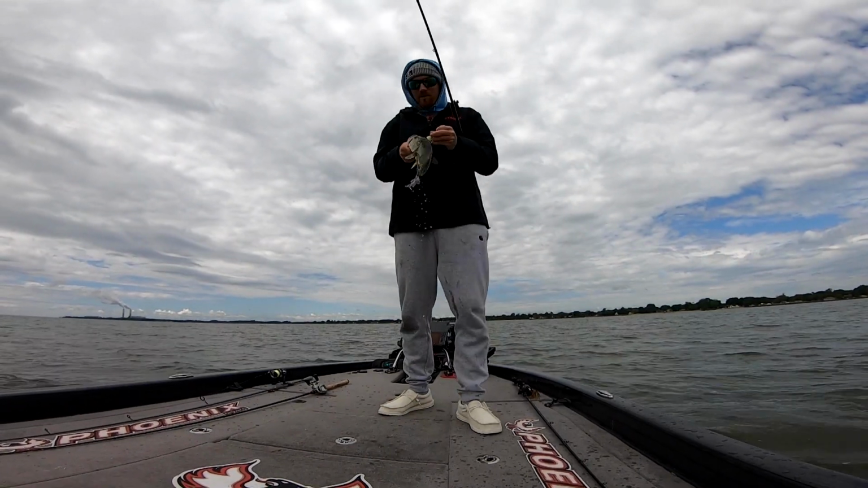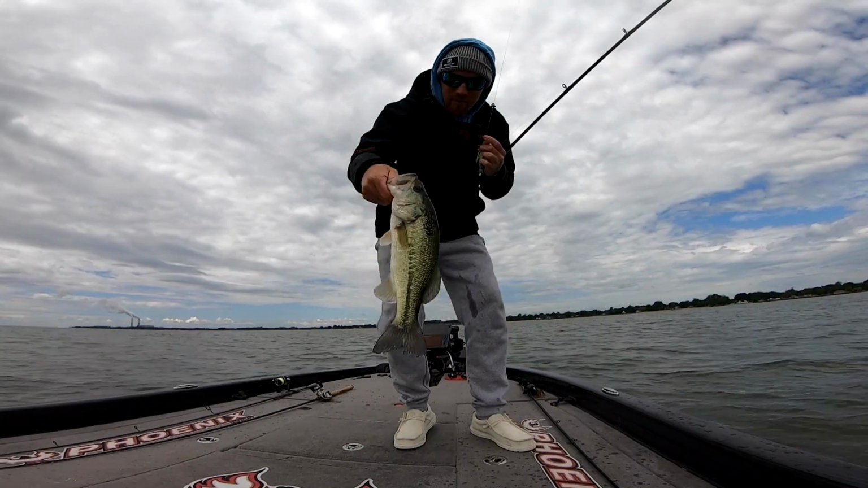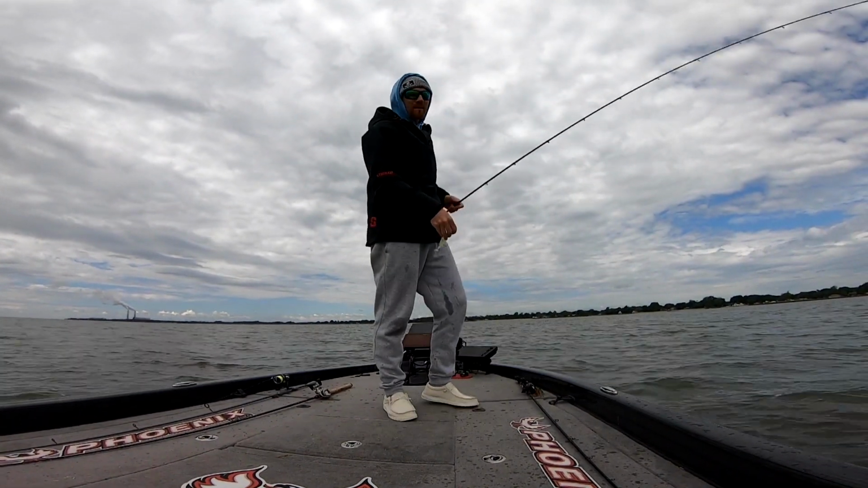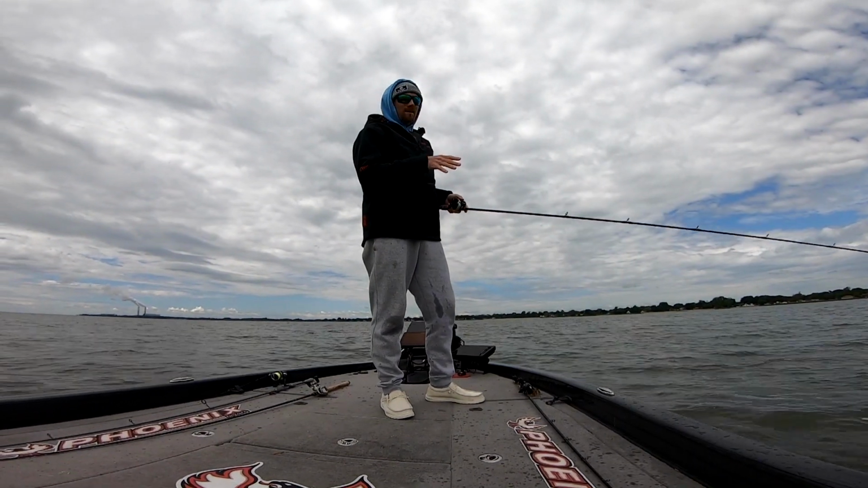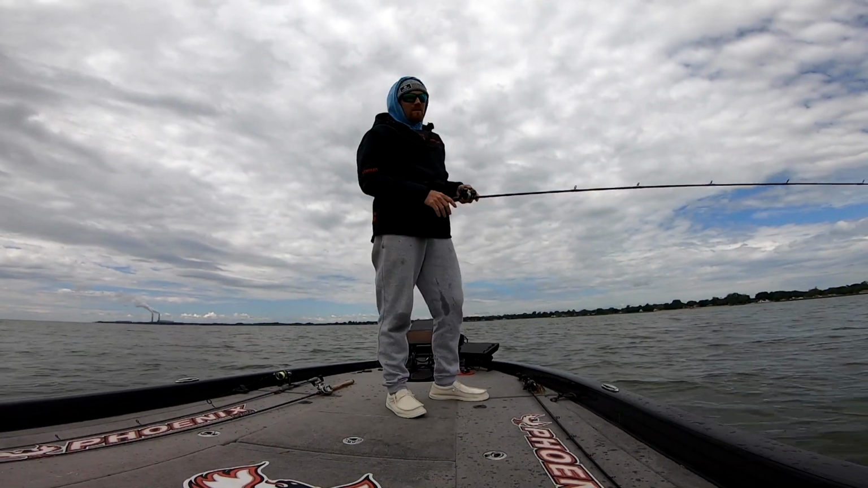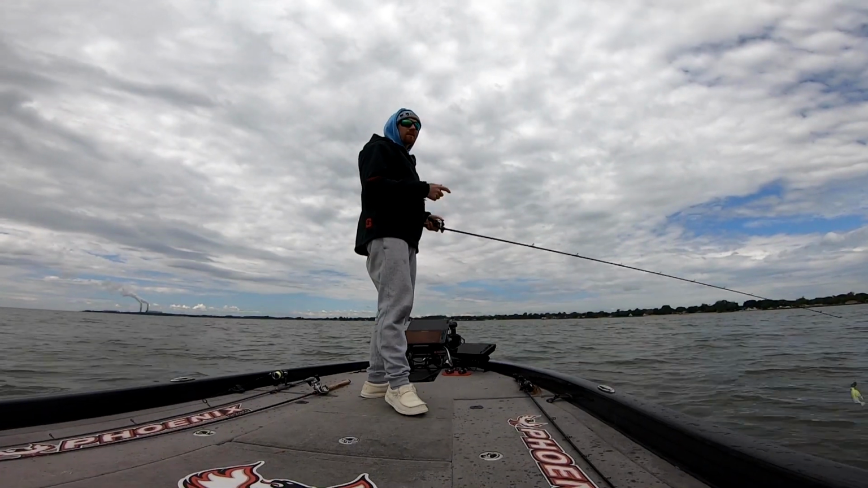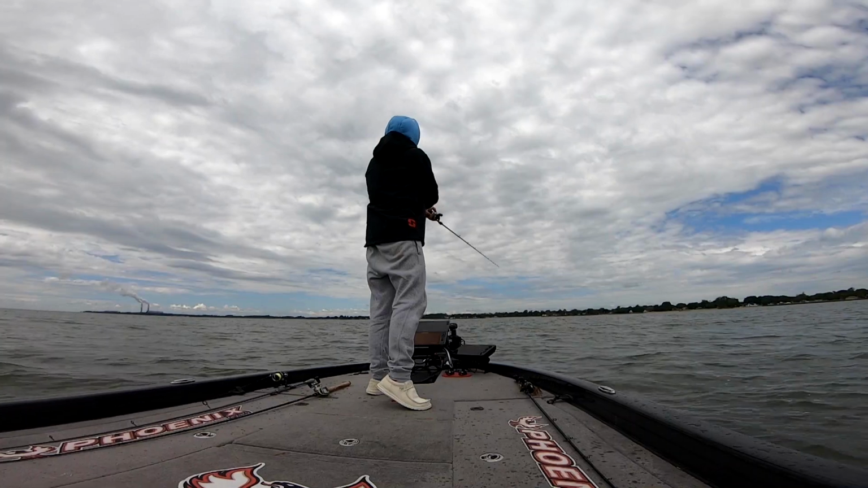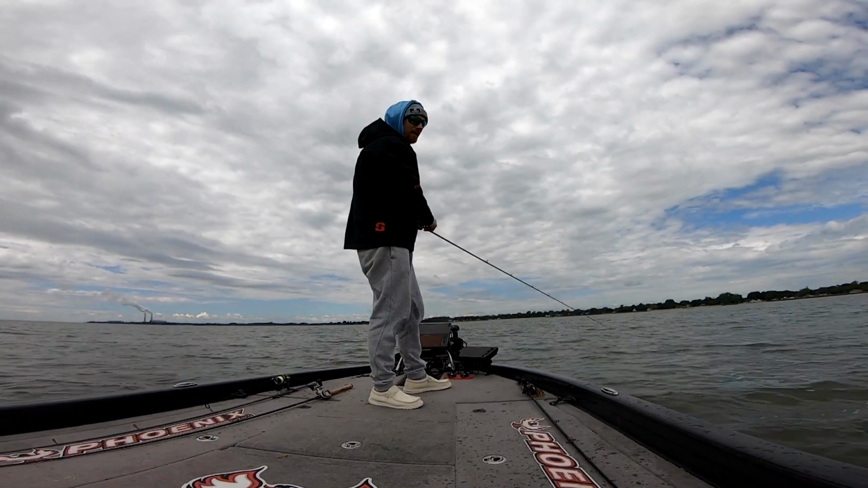The other thing I'm doing too is, it's a little bit shallower where I'm throwing this chatterbait up there on that drop. But what I'm doing is I'm counting it down. I know the fish are hanging close to the bottom. The water's a little bit muddy right now, so I'm counting it down to about a foot off the bottom, and then I'm just slow winding it. But as you've seen on a couple of them, when I was counting it down, they were hitting it even.